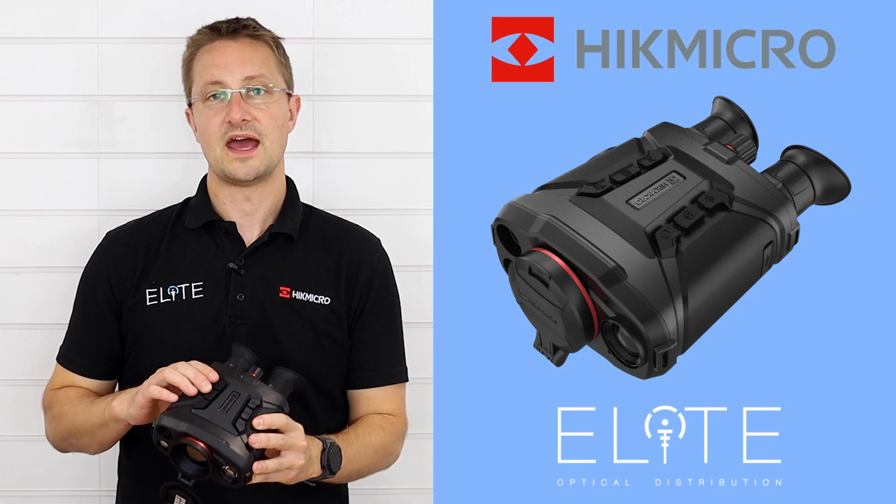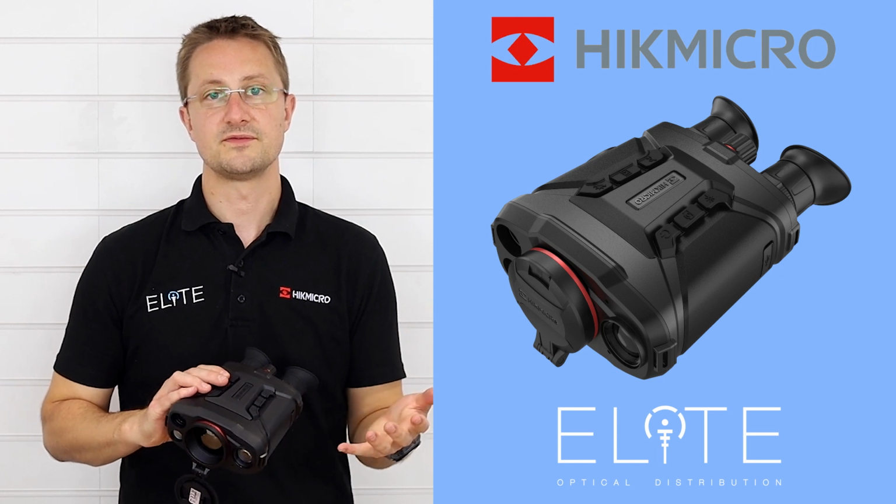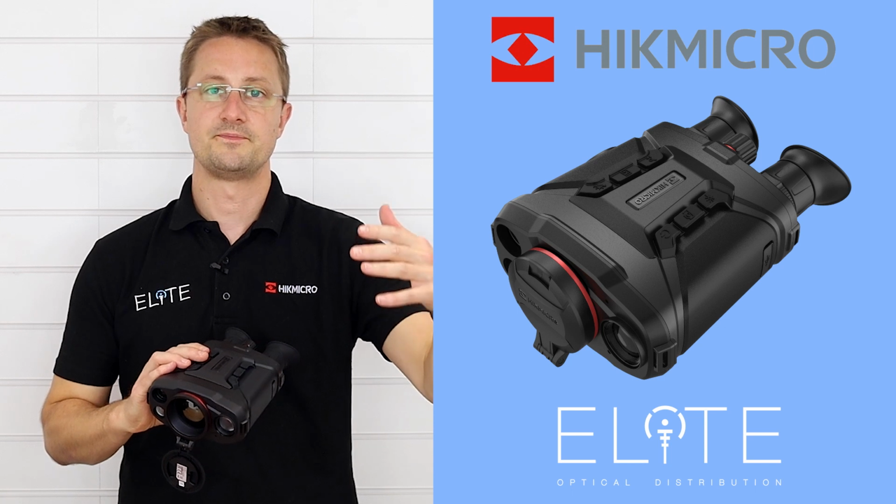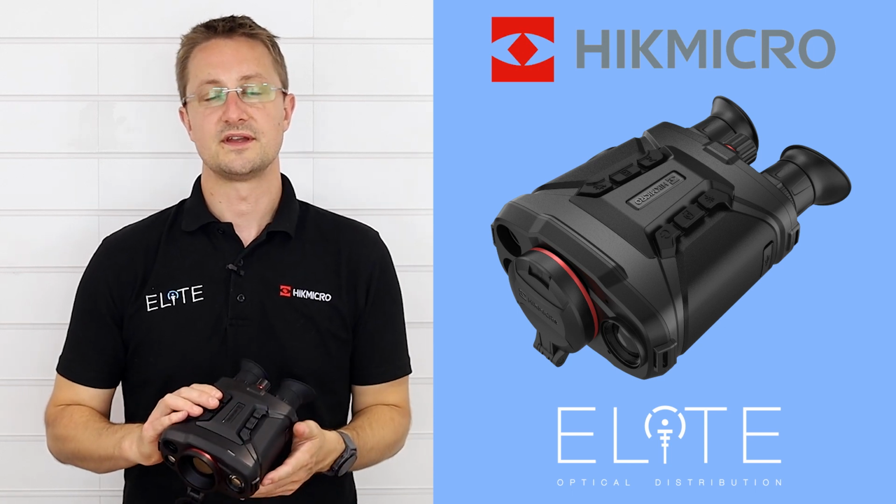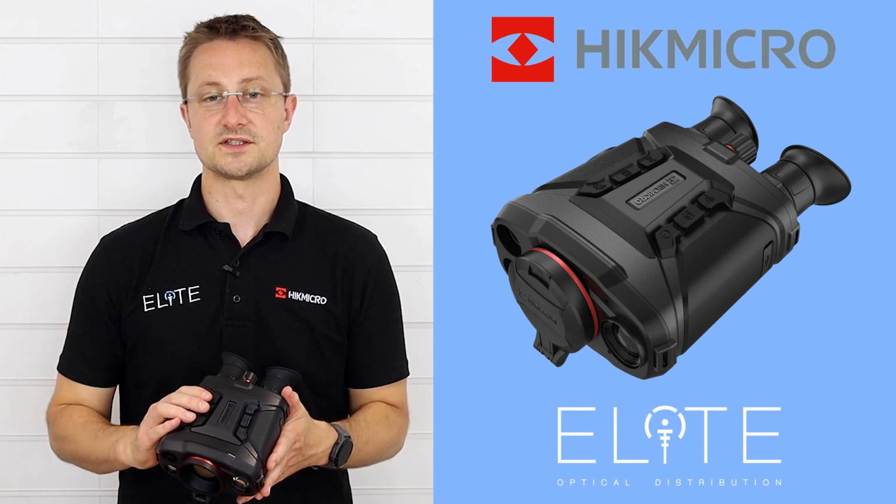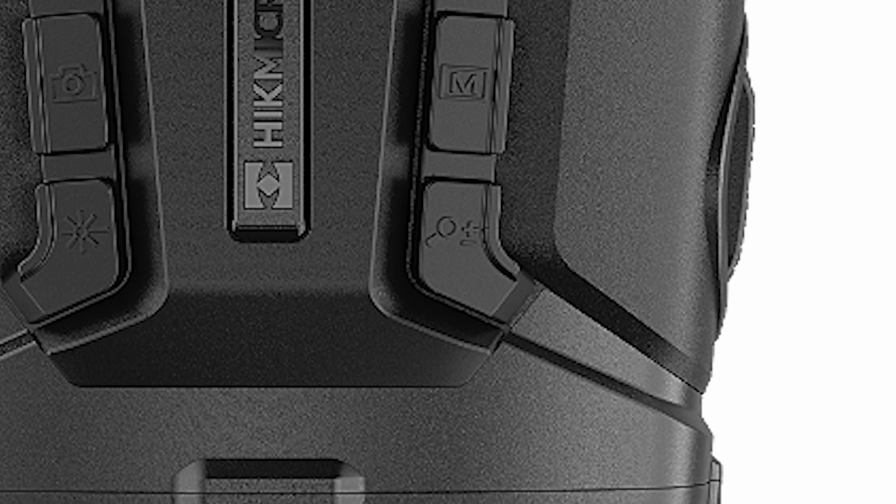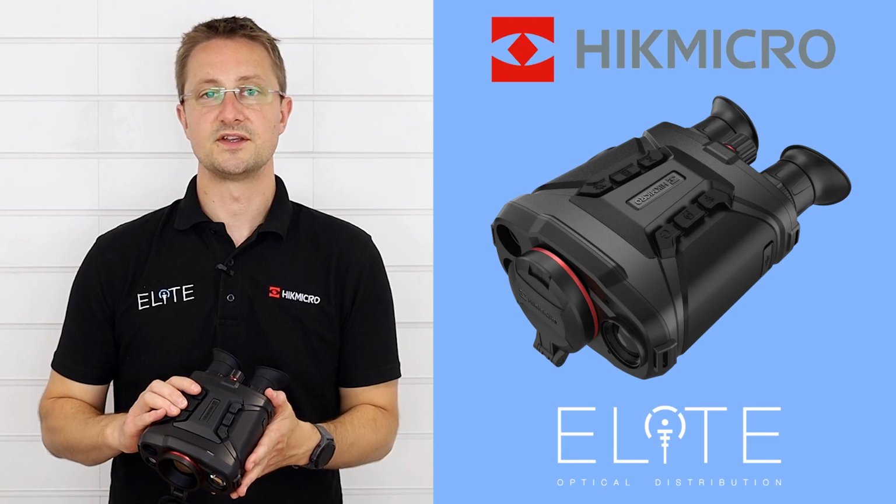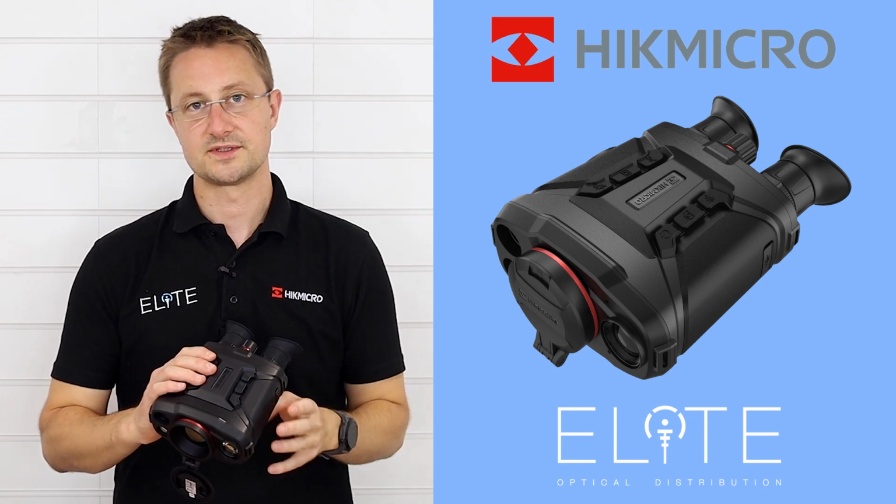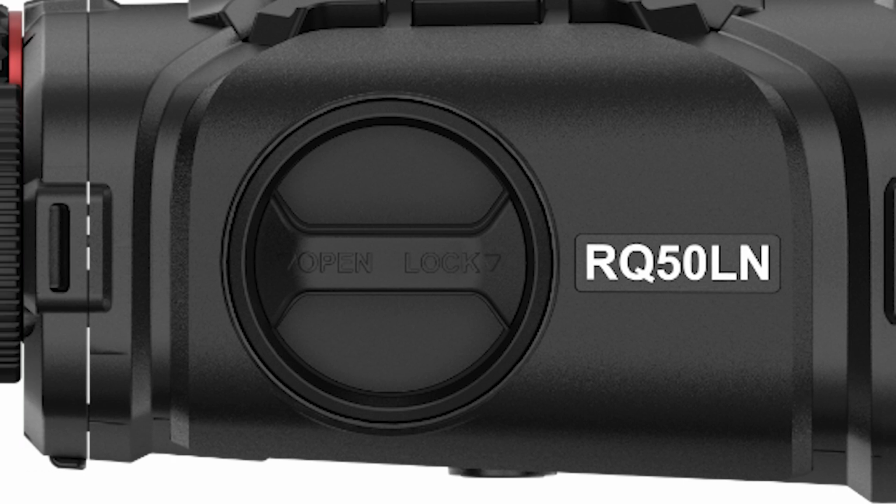Coming back again, the M button, that switches your color palettes, so if you've hidden most of them, it might just switch between the two modes, or it can cycle through all of them. Press and hold that button and you activate the menu in the screen that accesses the advanced features. Coming back again, the final button, the magnifying glass, again that's your digital magnification. So you can use that to go up in increments, and then the final step brings you back to the native mag.